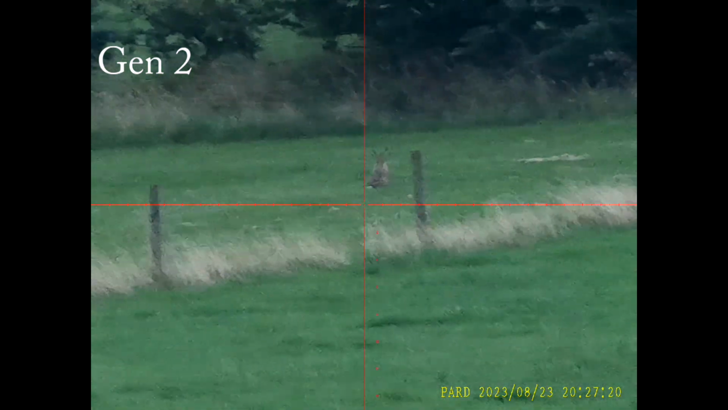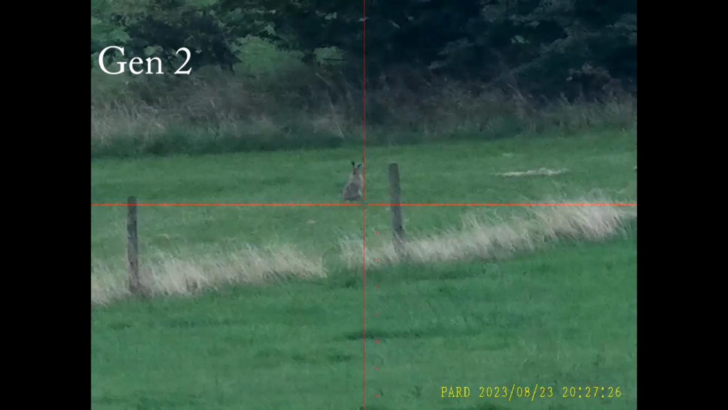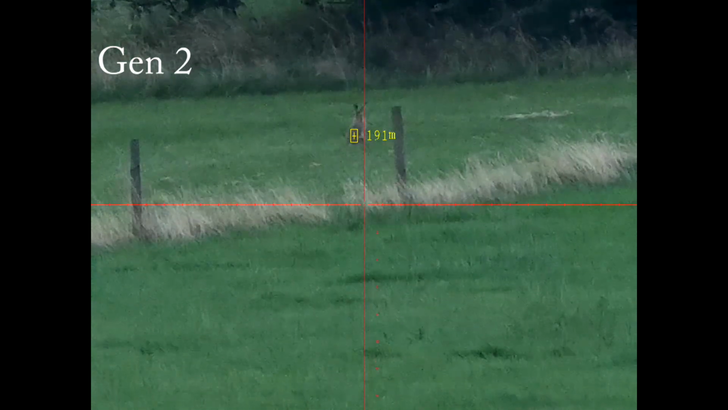It's getting very dusky now, so you do get a slightly grainier image when you're in full colour mode. Movement of the animals is still totally fluid and there's no problem tracking things moving. There's no image latency.